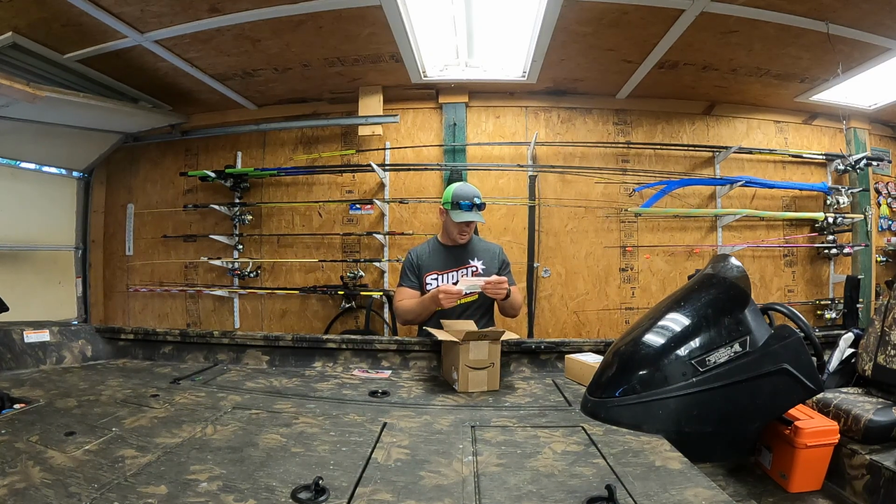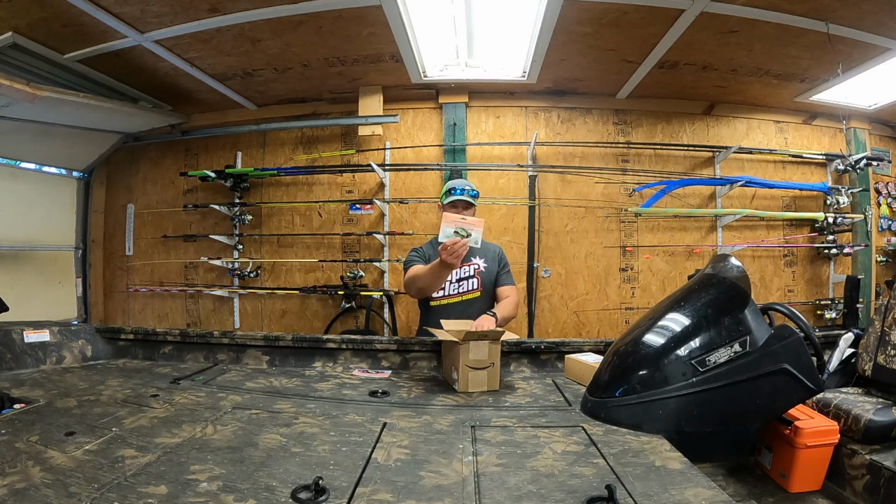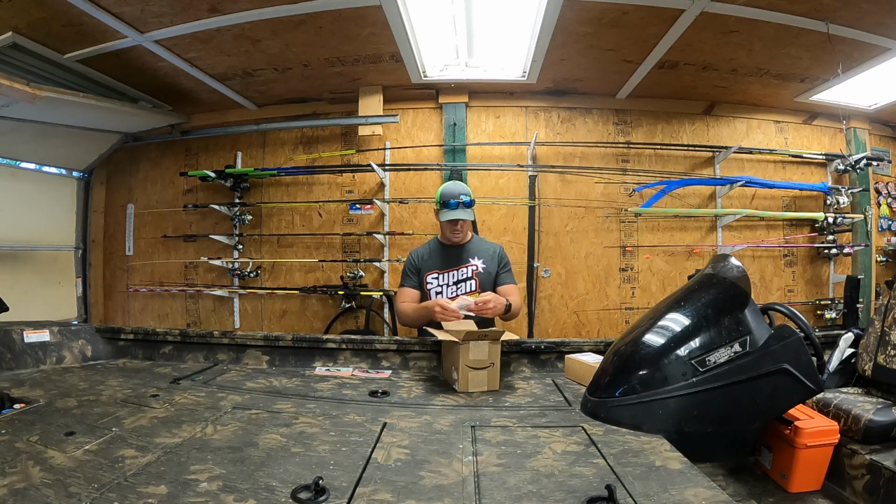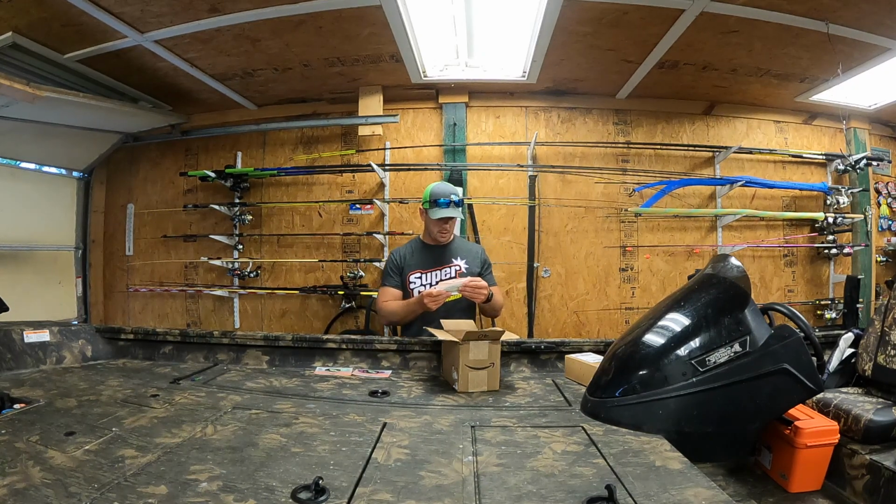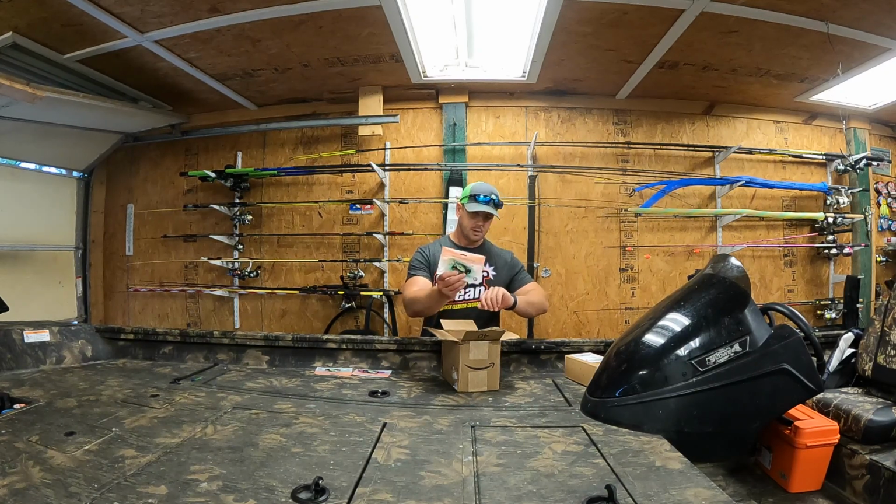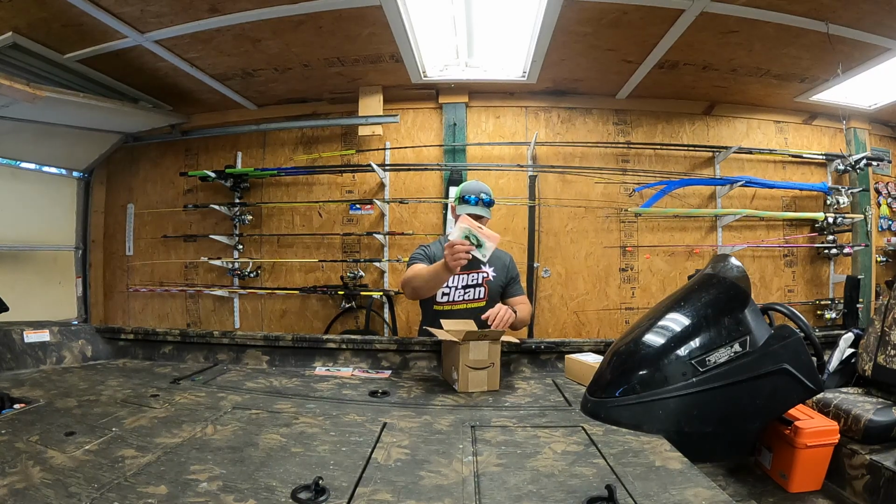Oh, I think this is called the wintergreen, and it is in the slapper. So that is super cool. Ooh, got wintergreen. I believe that's the color they call it, wintergreen, in the carrot stick. So see that right there.